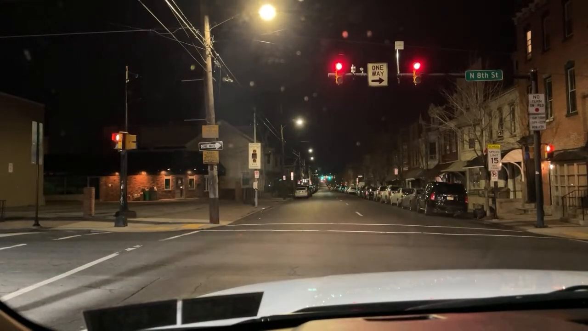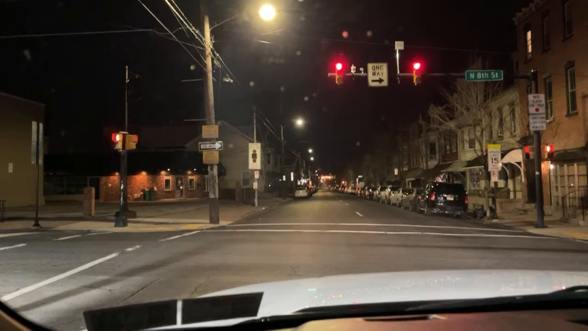Oh, what the hell's that car doing with snow on it? Where did that car come from? Canada? It's the only car with snow on it. Where the hell did that come from? That's fucking weird.